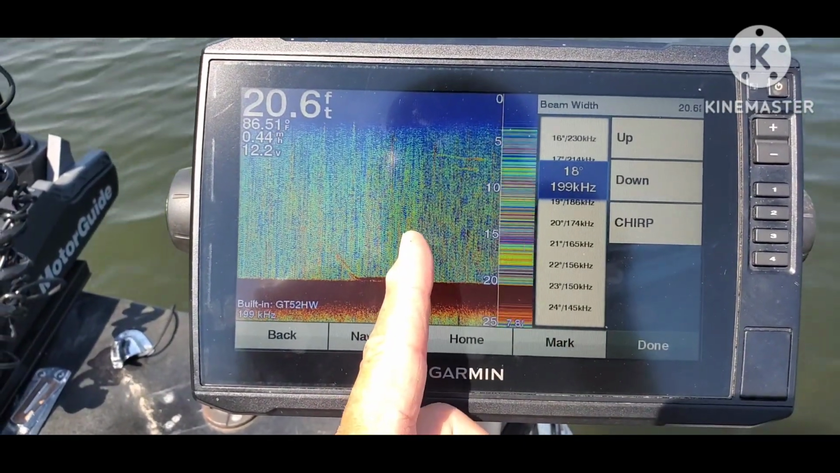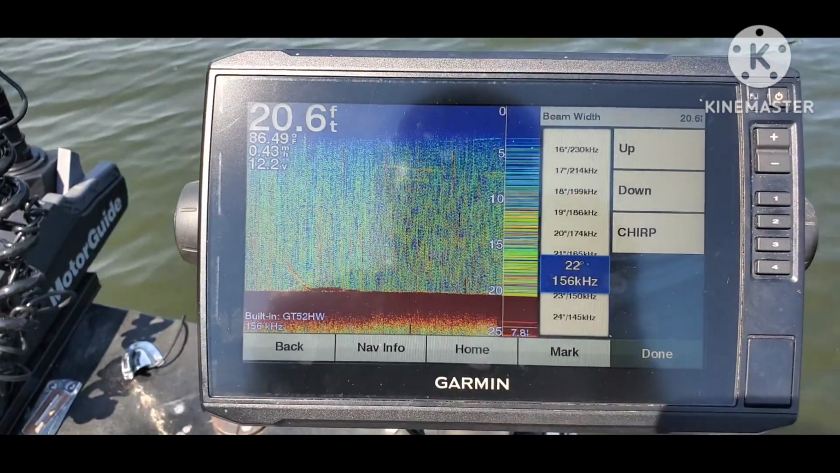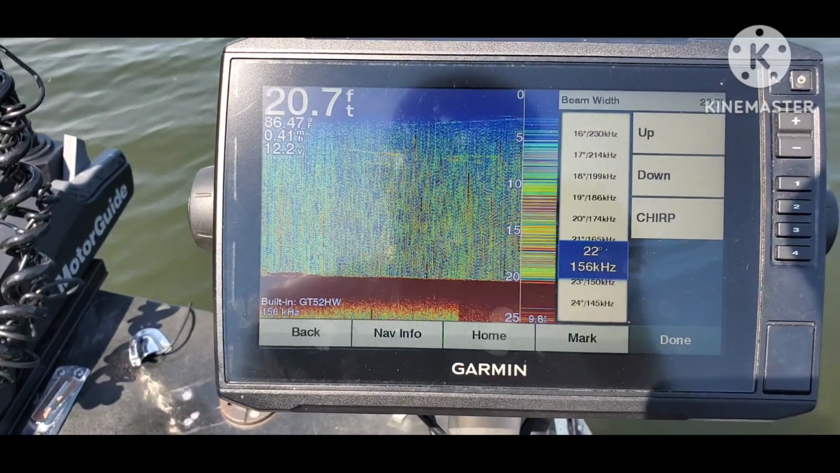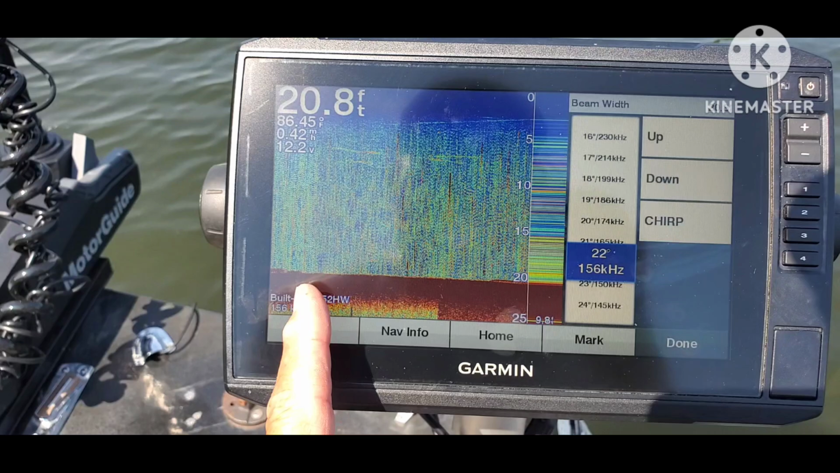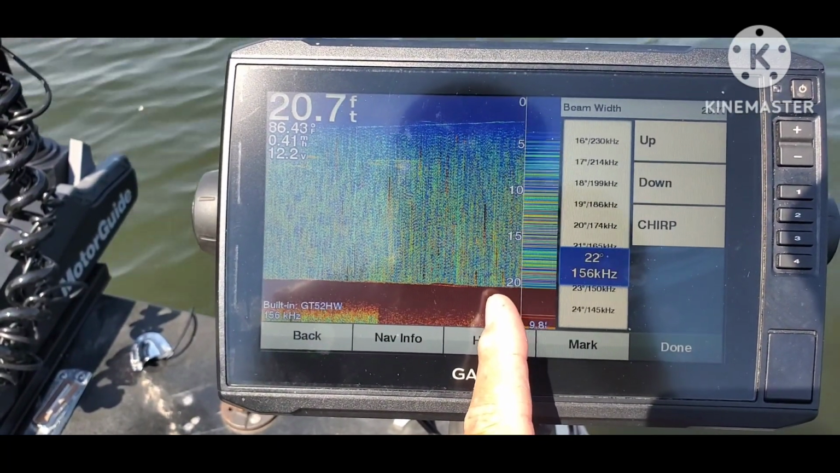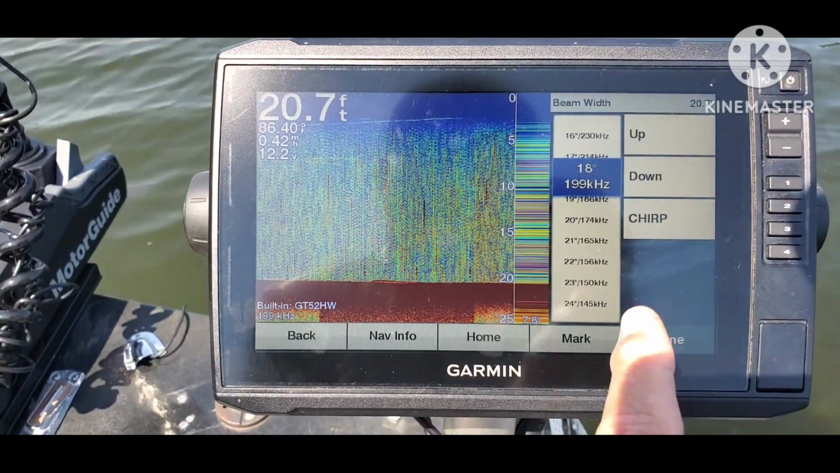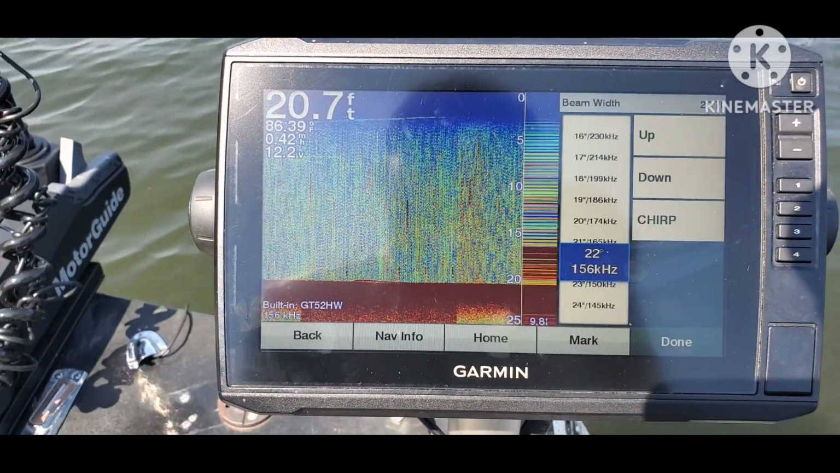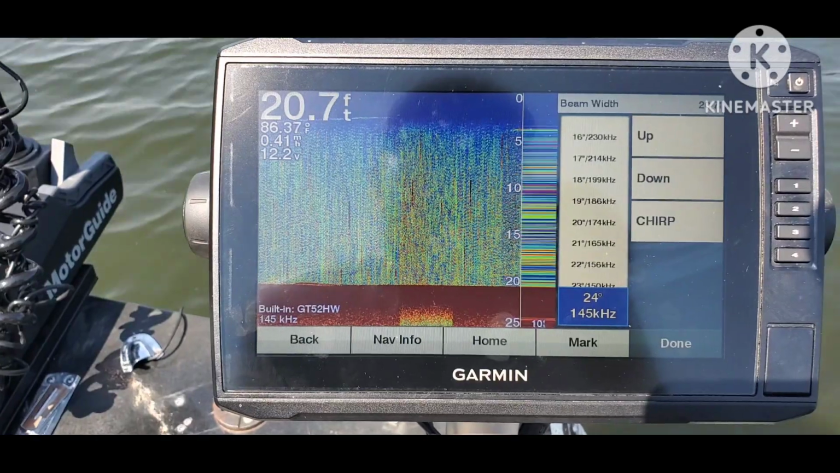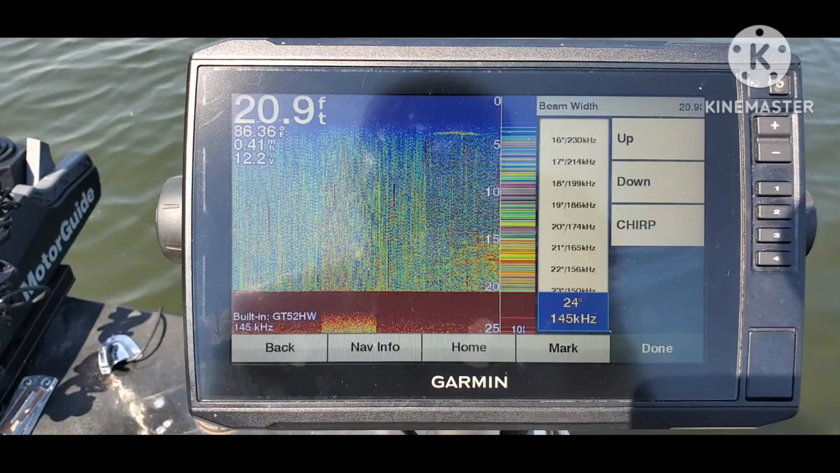So you can see a little tad of a difference. And we'll go back to 22, which is about the same, not a whole lot of difference. You can see from here to here was 18, here to here is 22, which gives me a little bit wider angle. I've got 7.8 feet on 18. I have a 9.8 foot view at the bottom on 22. And if I go down to the 24-degree cone, I have a 10-foot view.